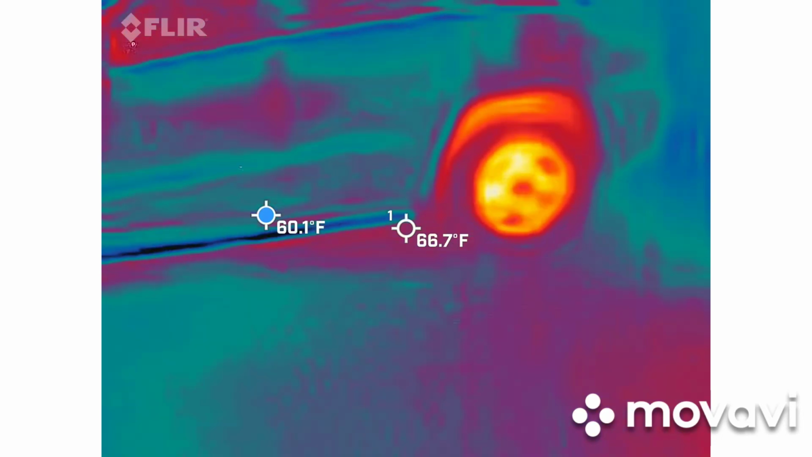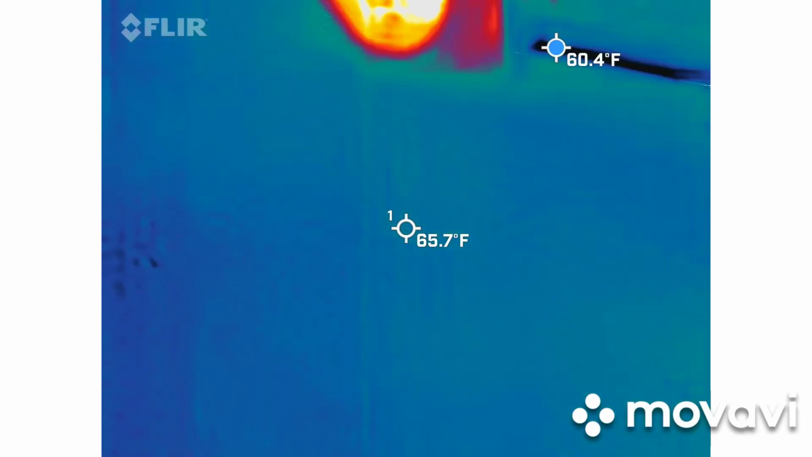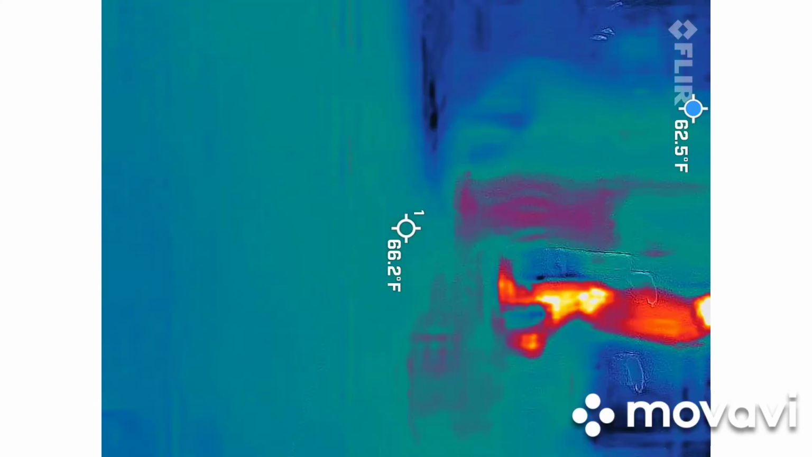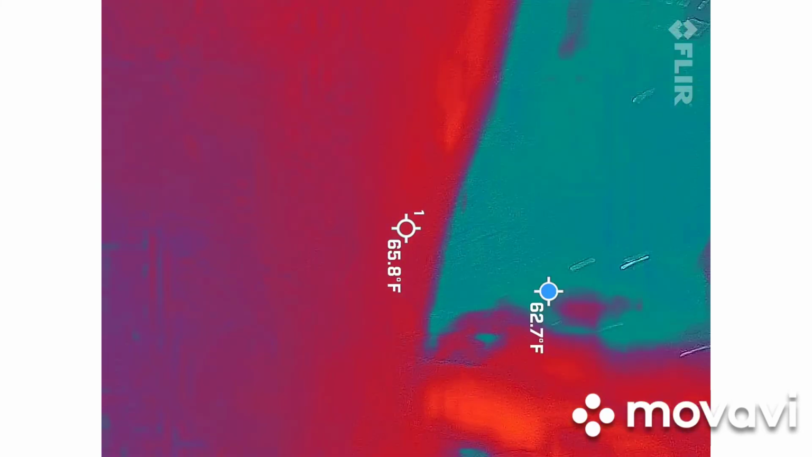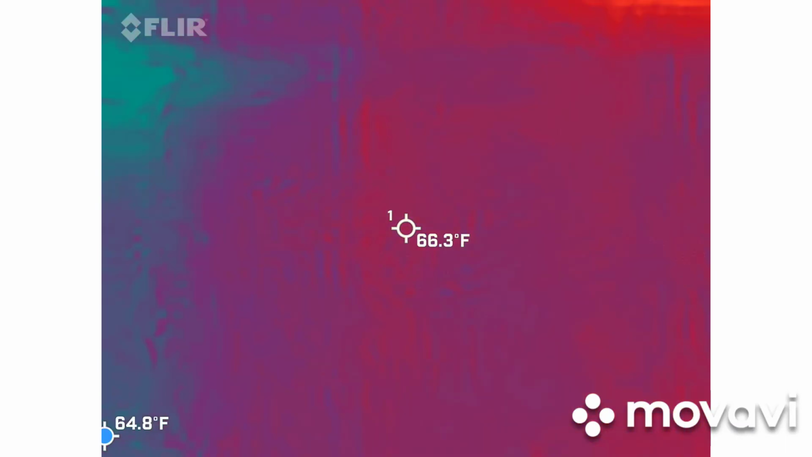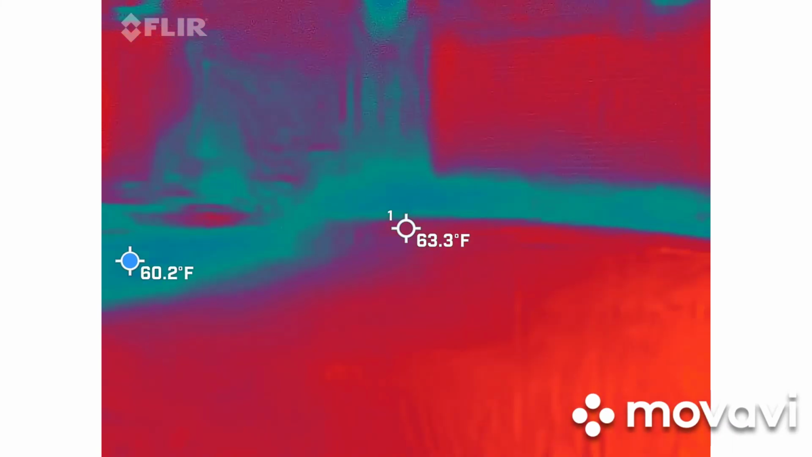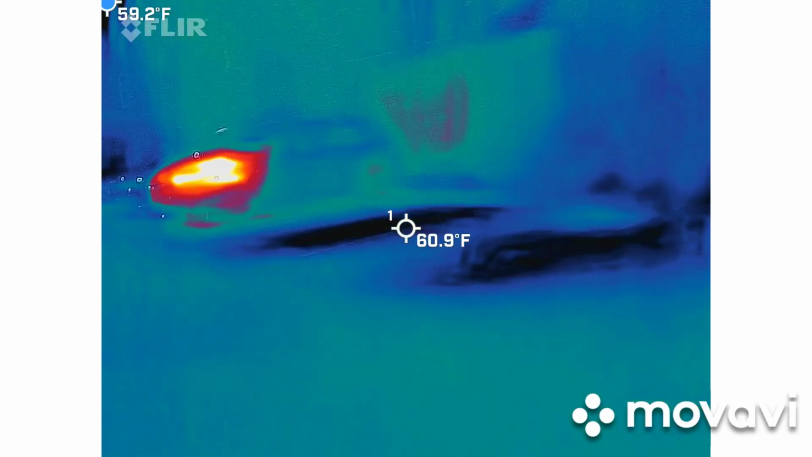Did they go up there or are they still back here? Yeah, then we gotta walk back to the car. We're not that far. No? 2 blocks. Oh, perfect.